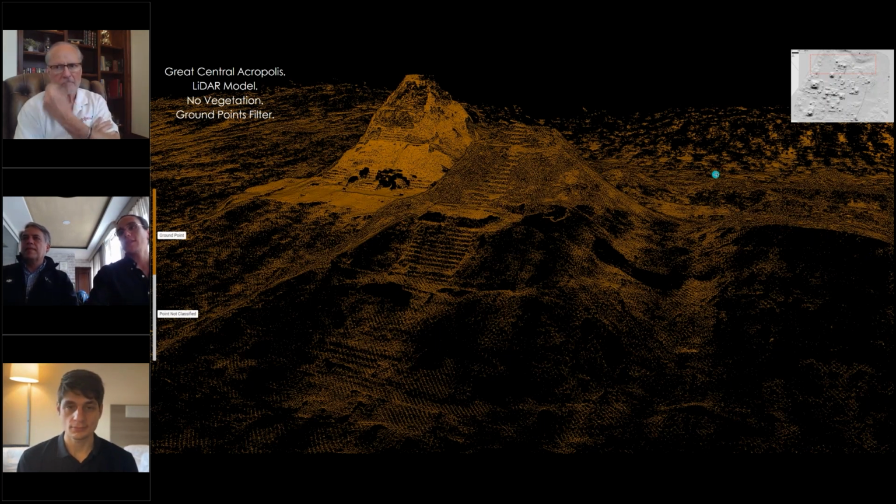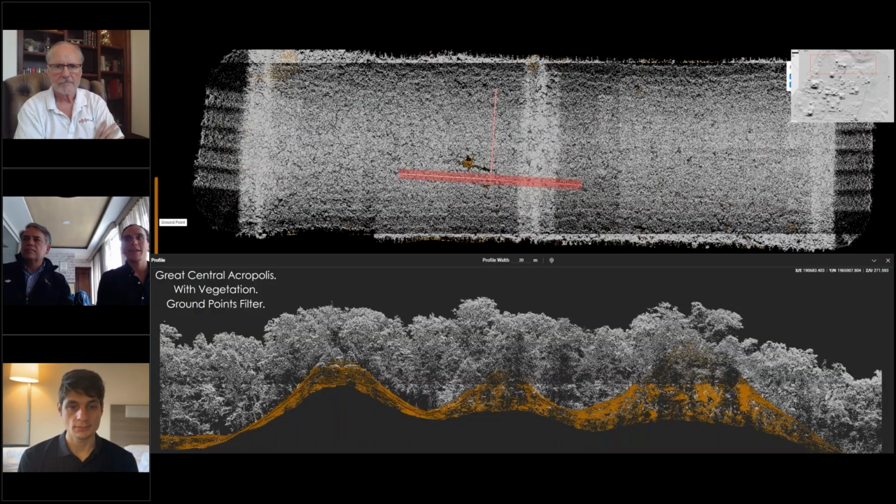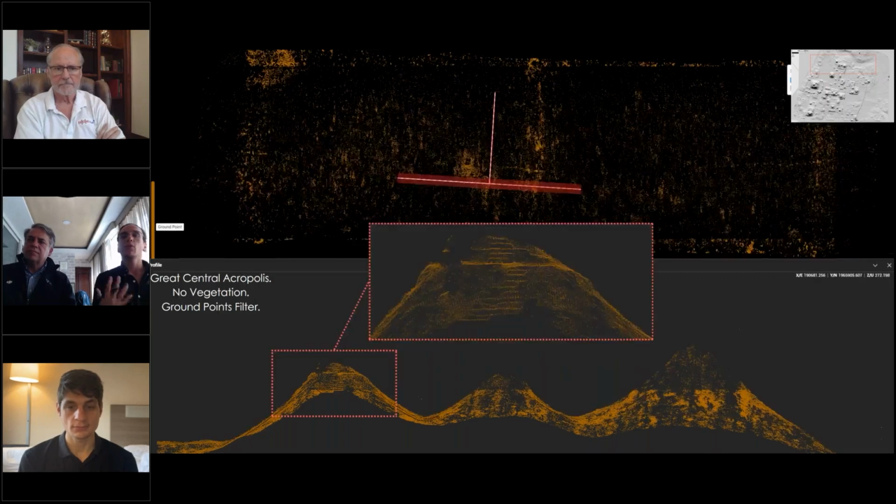What we can see here is the pyramid complex of the Great Central Acropolis without the vegetation. Adding to this data, we can add profiles now on Terra. We were testing what it looked like if we were to draw a profile and give it a little more width, to understand how it looks with the data that we mapped out. If we remove the vegetation, we are able to see in the profiles even the staircases.